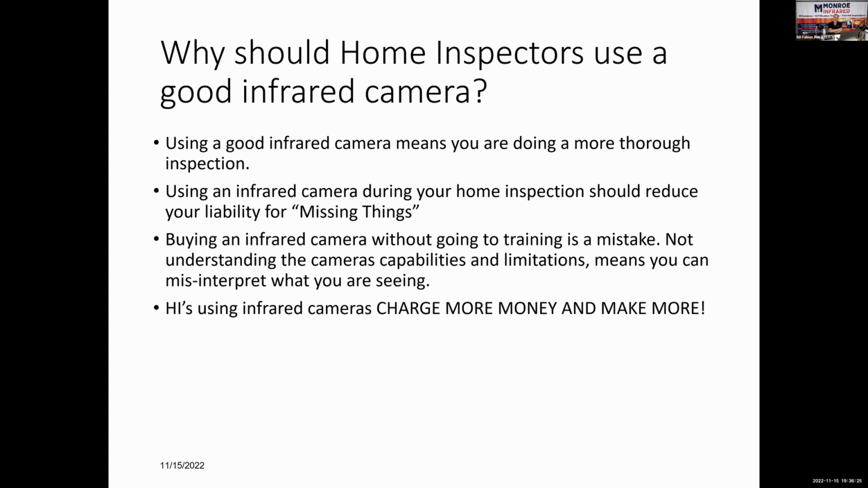I had another guy stand up in class and say, I'm not going to do infrared, it's going to open me up to more liability. Well, the fact of the matter is, and this comes from your insurance companies, Inspector Pro and another one I can't think of, that home inspectors that have a good infrared camera and are qualified and certified to do these inspections are doing a much more thorough inspection, and they're finding those things, water being number one, that come back to bite you later.